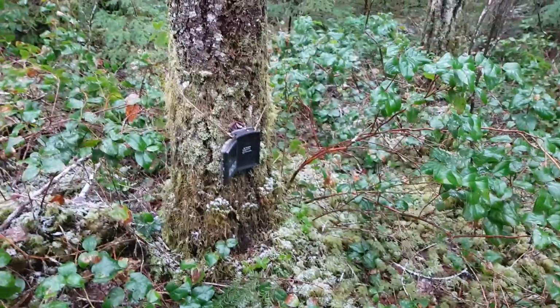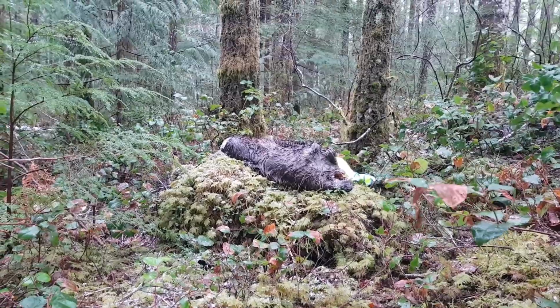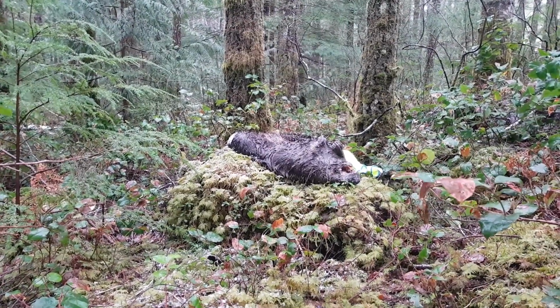So, I'm putting the trail camera on the tree right there. Gonna camo it up a bit. And there's the beaver. So the view from the camera should be something like that. And let's see what happens.